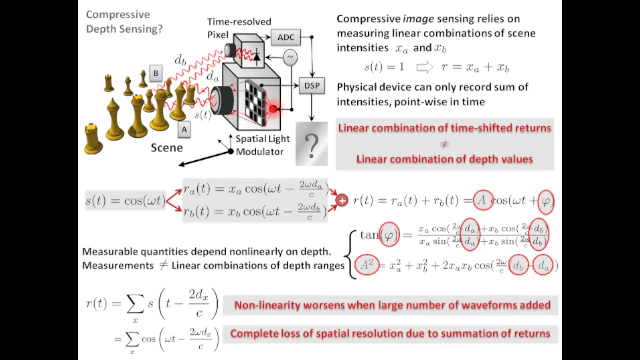Since we integrate all the reflected light from the scene, this nonlinearity worsens with the number of scene points simultaneously illuminated. Without a novel approach to interpreting the measurements, little useful information could be extracted from the photodetector output. The superposition of scene returns at the single detector results in complete loss of spatial resolution.